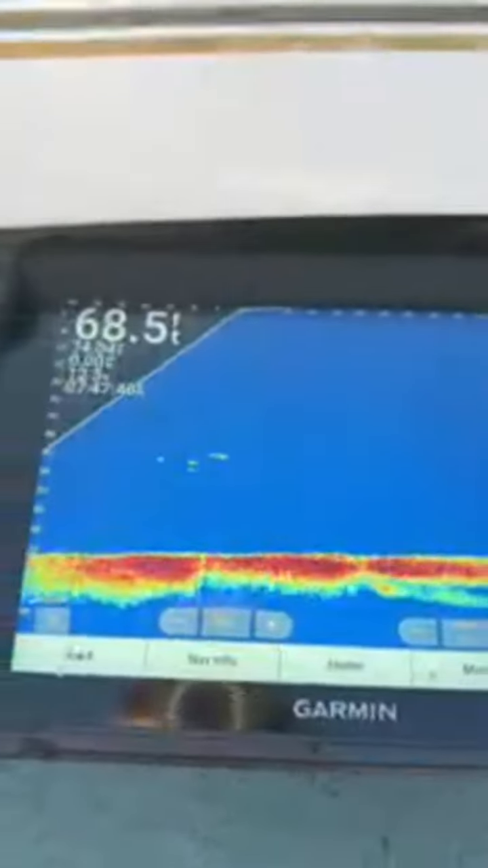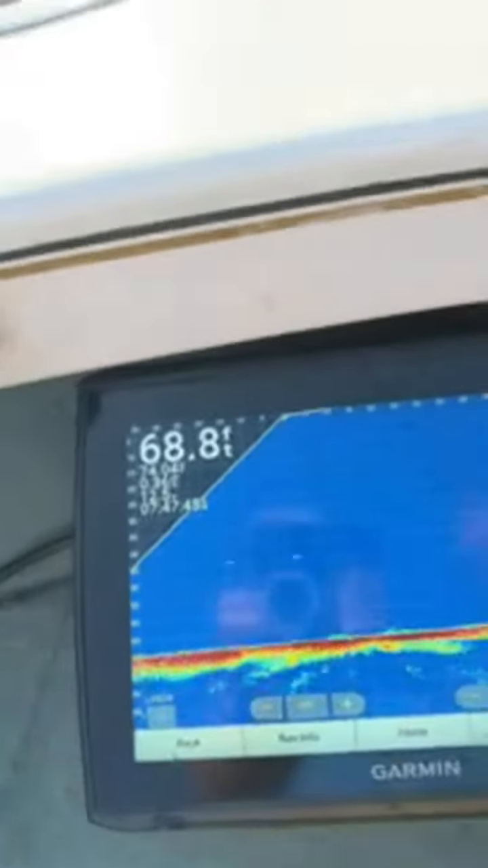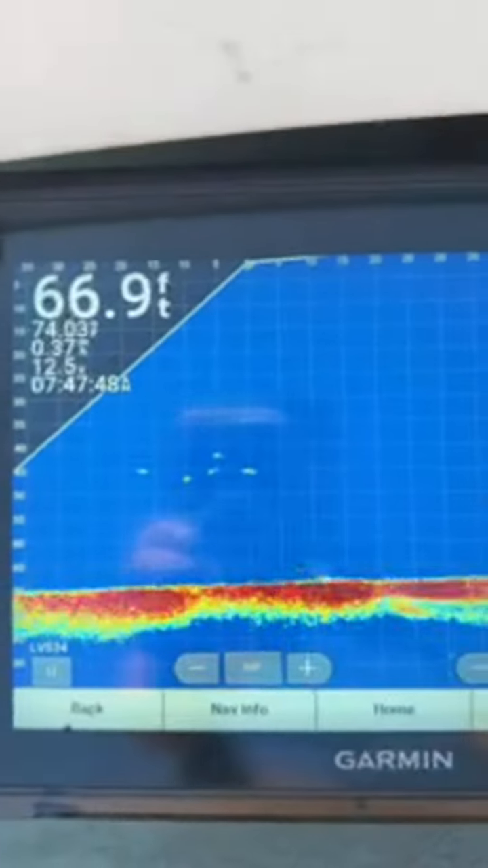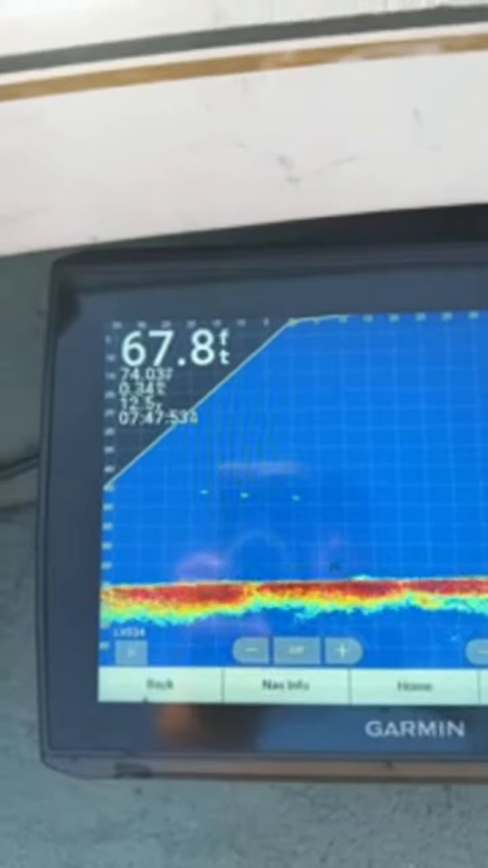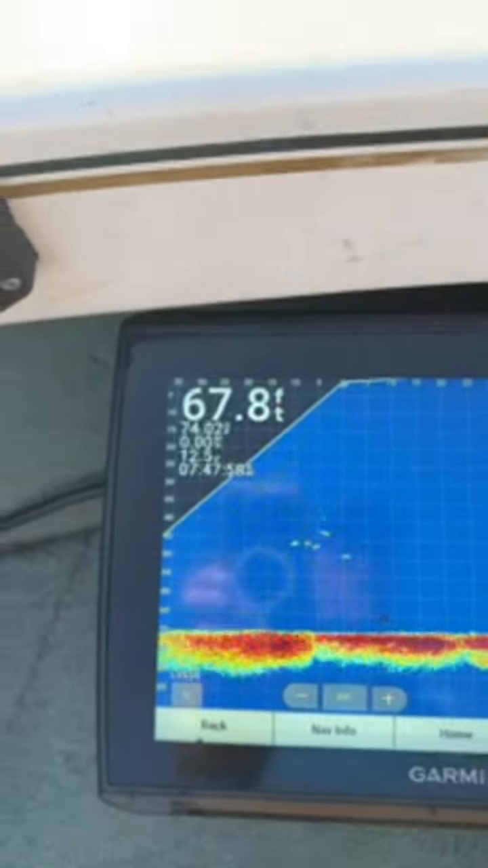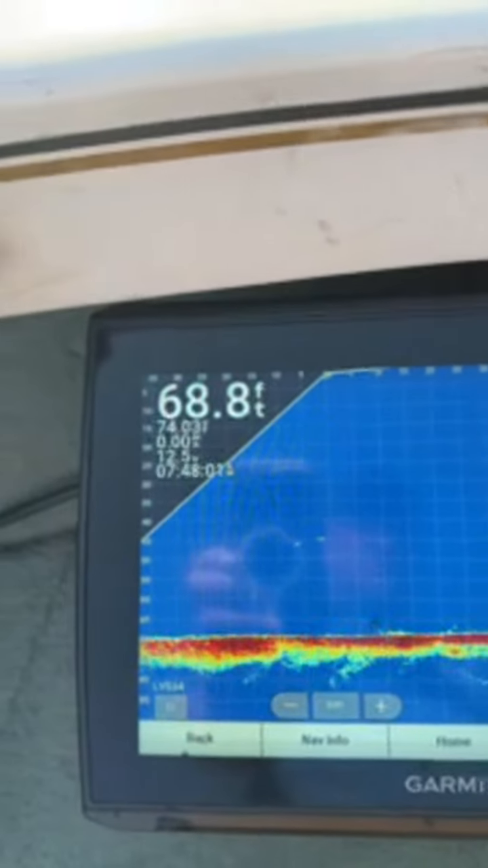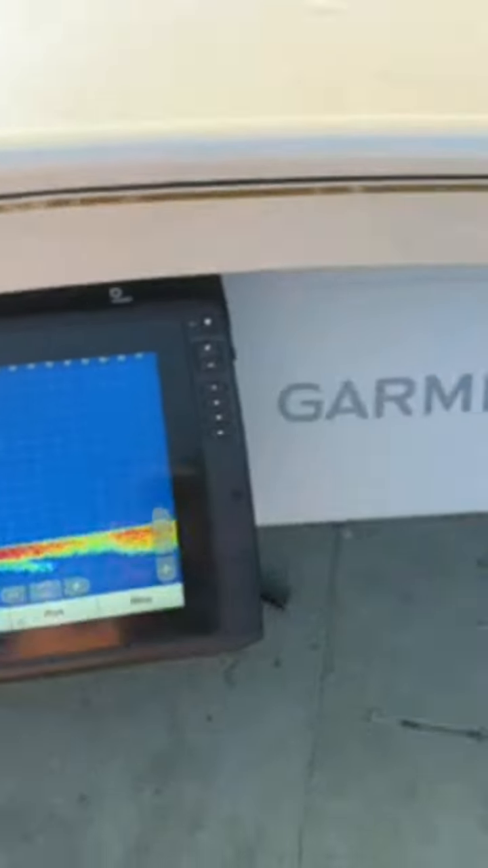We got another one lurking from the side. Ooh, that one just came flying up. Yeah, that one came flying up.